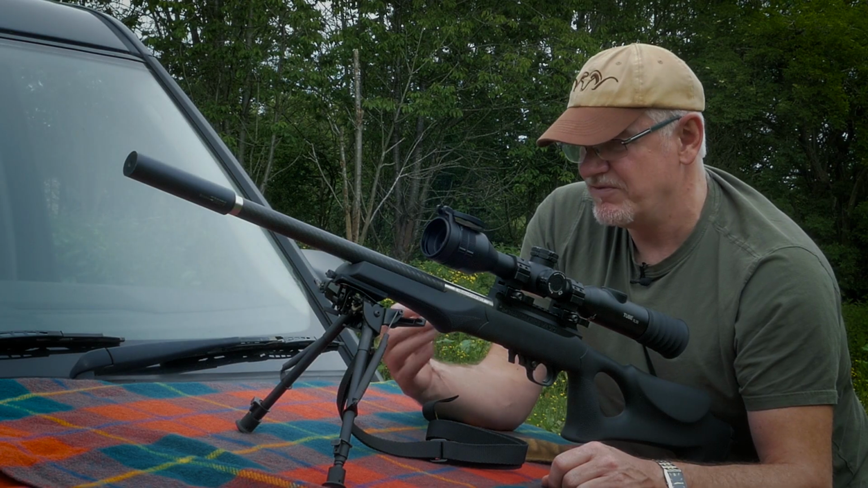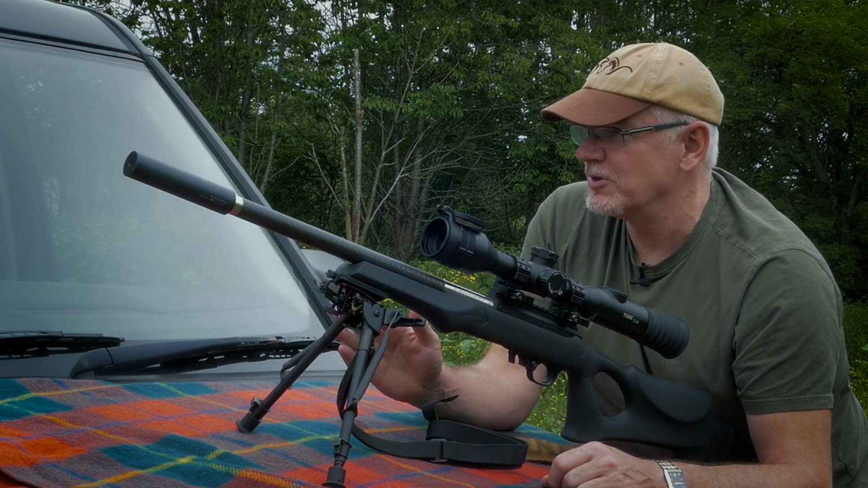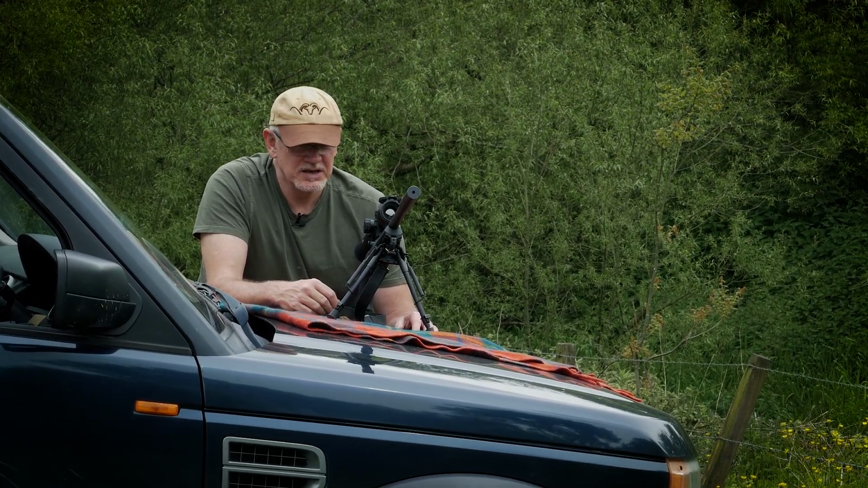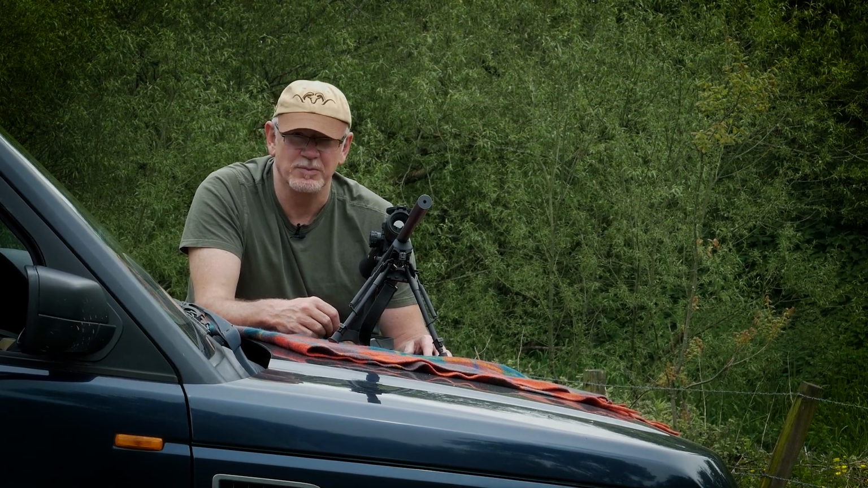You get a very clear indication if there's anything about. You're not going to miss anything with an IRay product. But the image quality, considering the sensor size, is really good. And aside from that, probably the best thing about it is it's